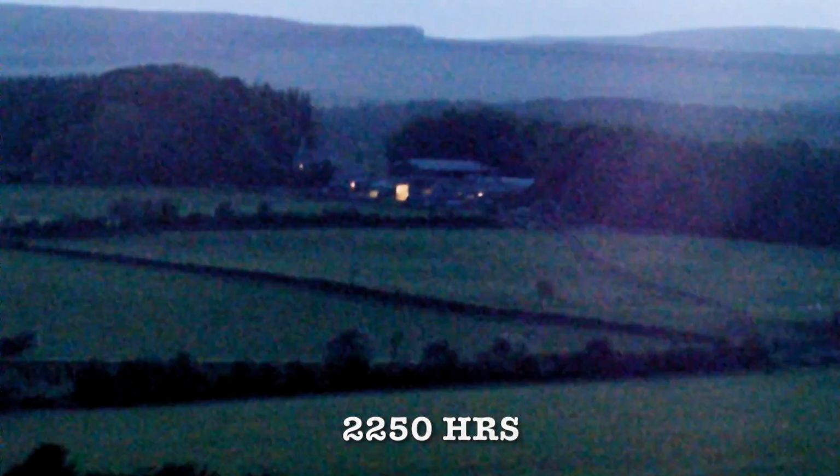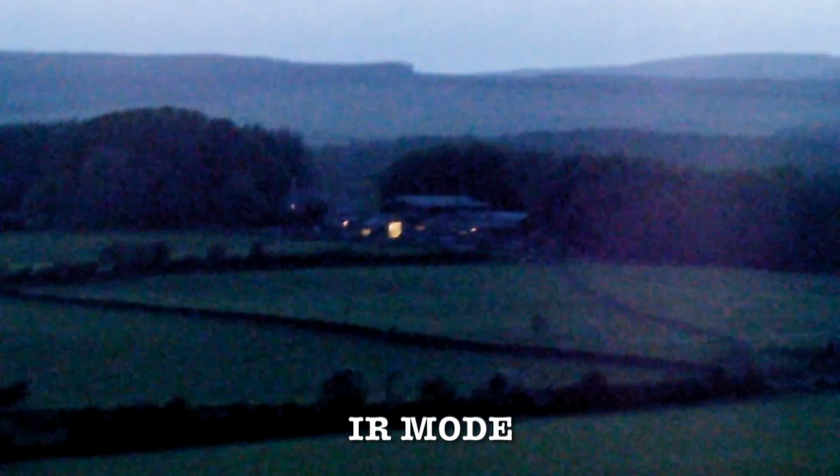Right, well, as you can see, it's now 10 to 11 at night, and it's a lot darker. I've got this on normal mode, okay, and you can still pick up the form really well. Obviously, it's a little bit grainy, alright, but other than that, it's fantastic. So what we're going to do now is we're just going to put the night vision on.